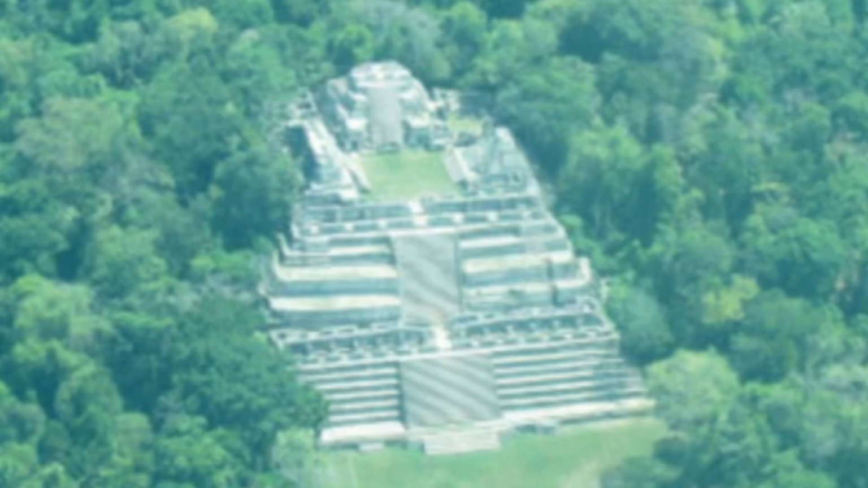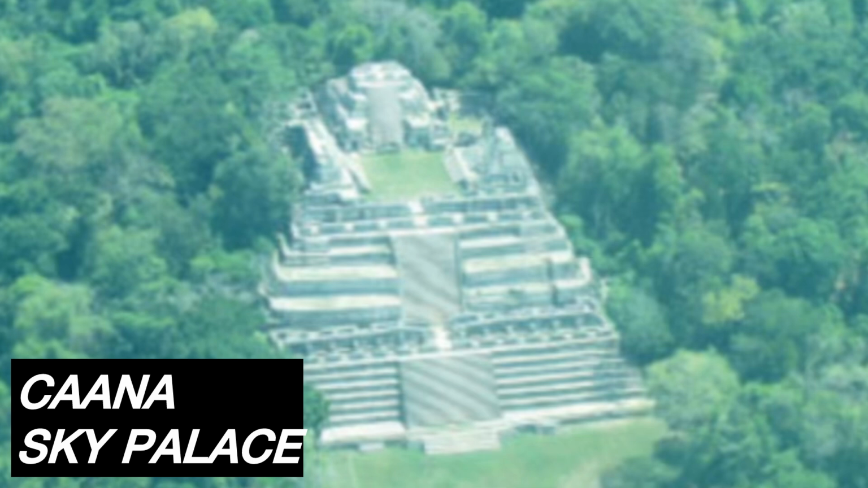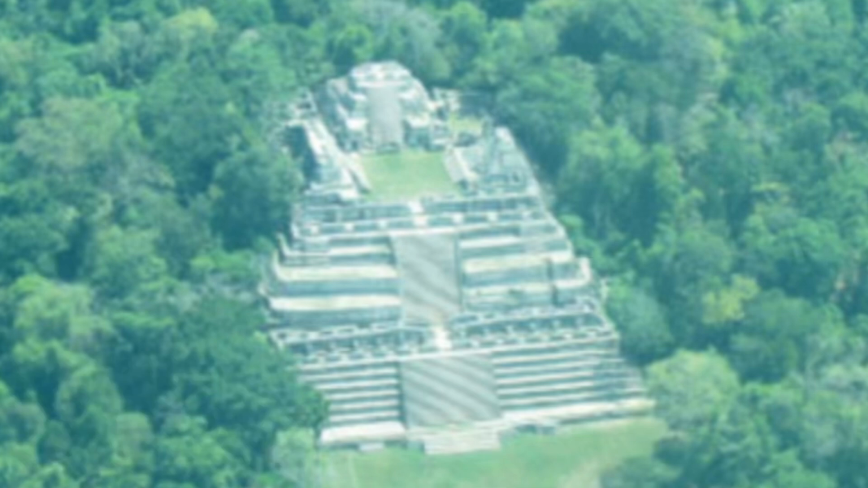It's quite amazing. This is an aerial photo of the Canaa, also known as Sky Palace pyramid at the Mayan site of Caracol in Belize. This gives an idea of how large these structures really are that they had built back then.